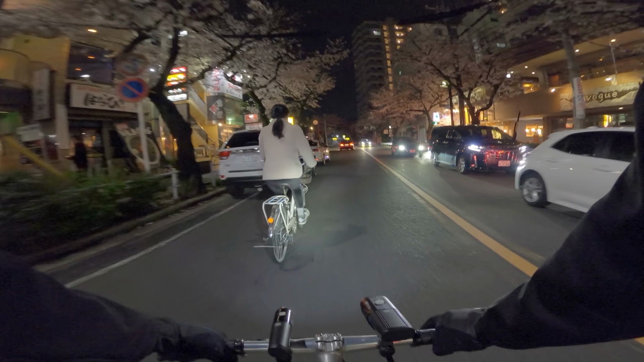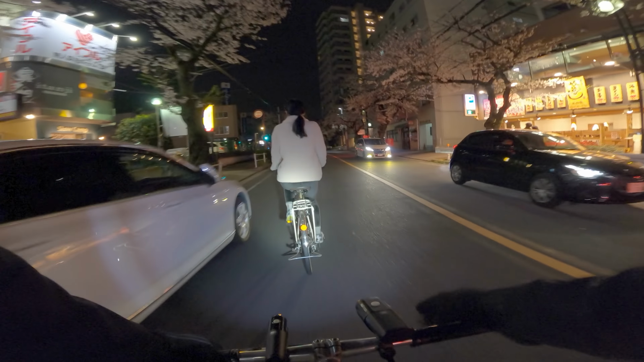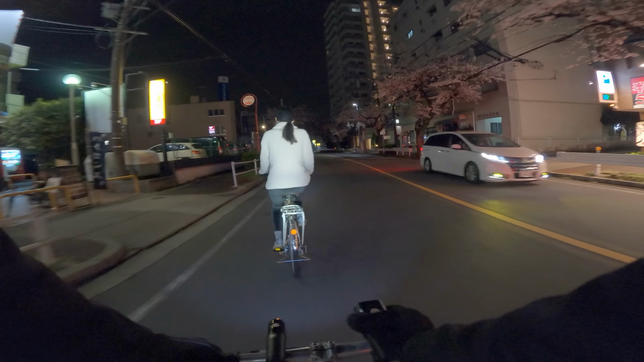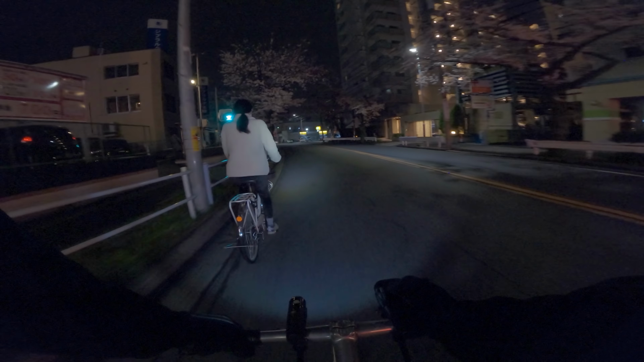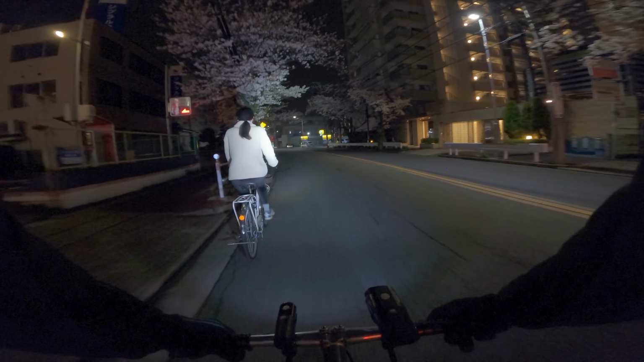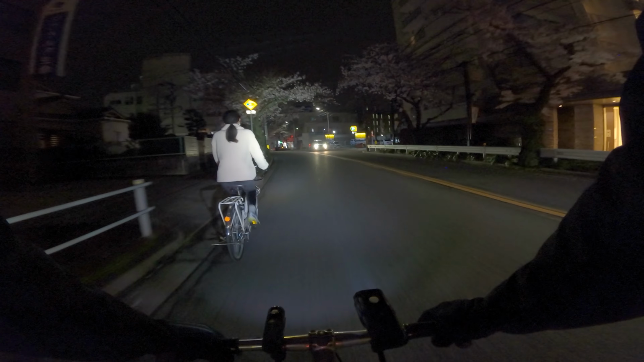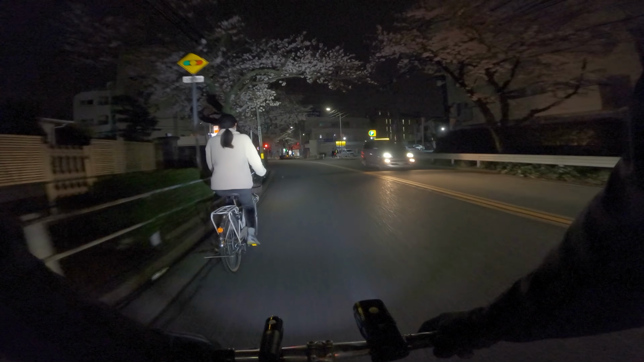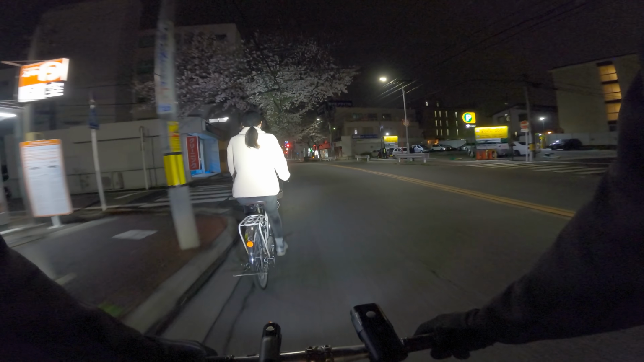So we're leaving away from the station right now. We're going down one of the main roads, and this main road as well is lined with cherry blossoms. Let's see, I'm gonna point my light up at these guys and see if that'll help. Oh, there we go. This light is really bright. Can you guys see that? Lighting up the cherry blossoms on the street back home. Perfect.